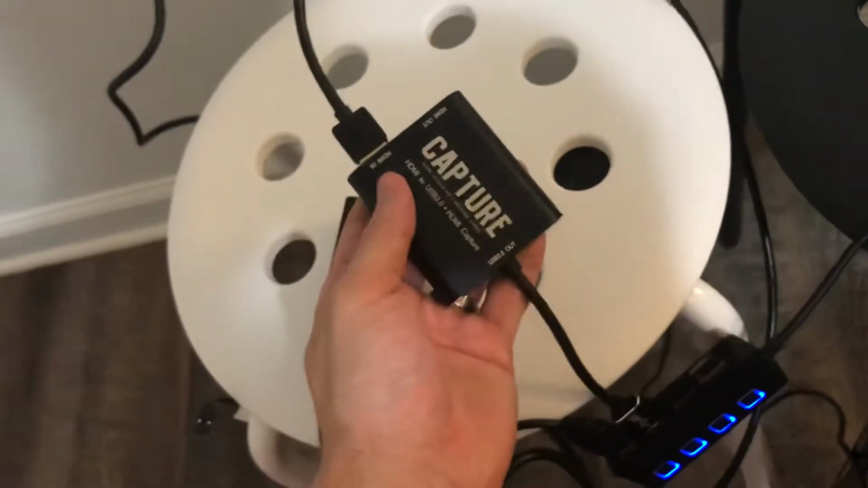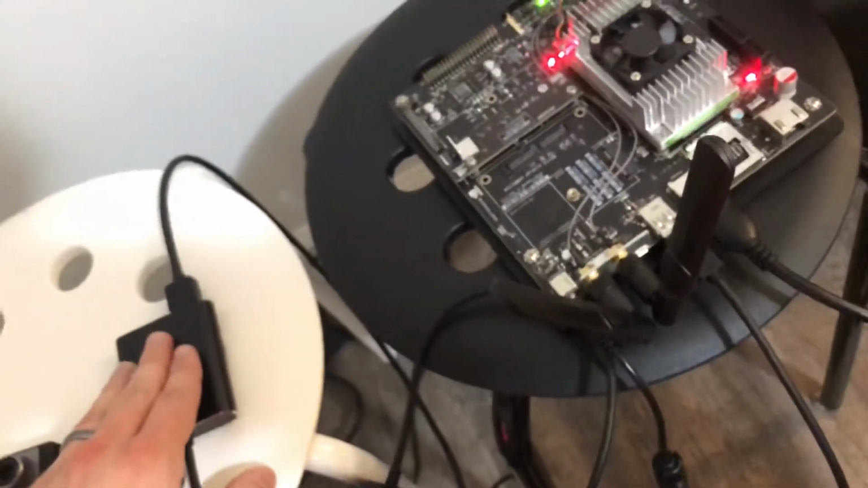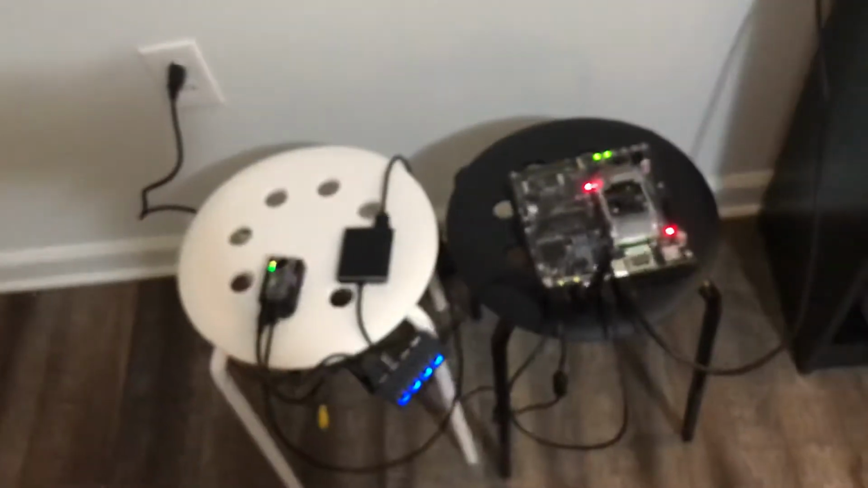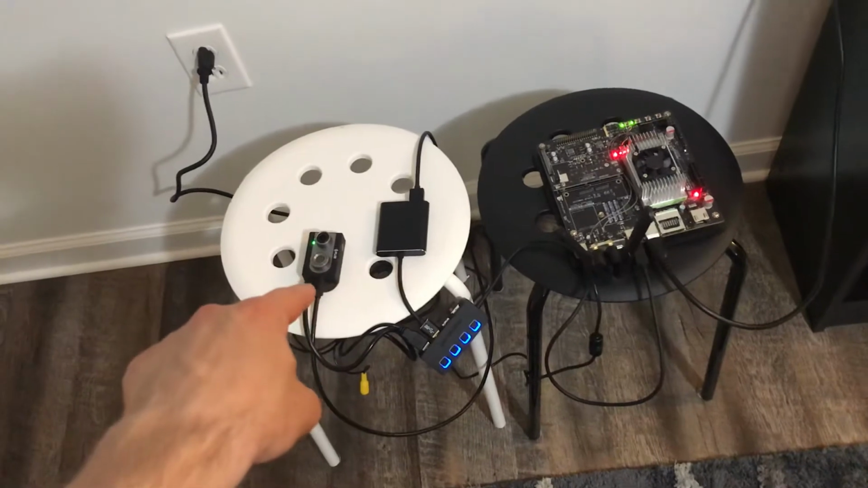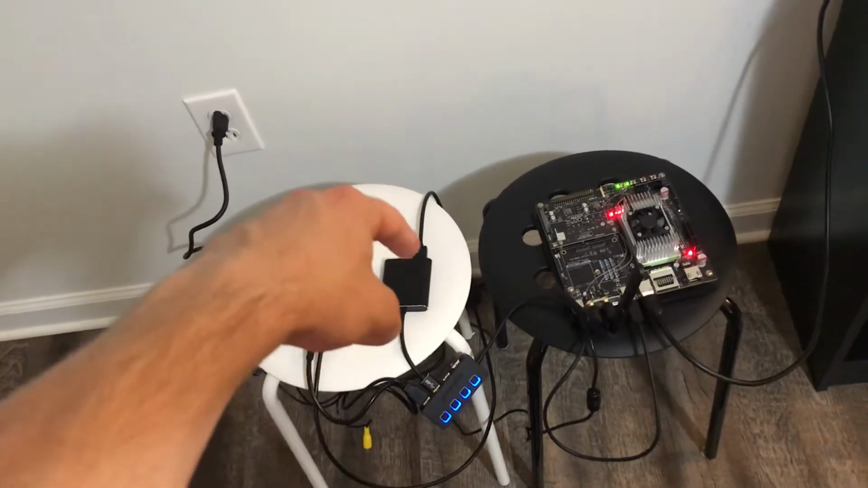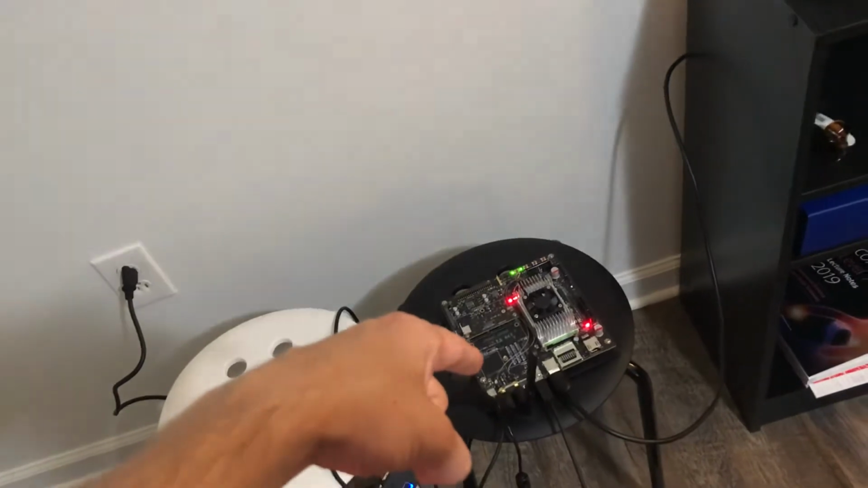It's a very expensive converter, but it did work. And that is fed into the Jetson TX2. So what I just explained is how the video stream from the FLIR Duo comes from the micro HDMI to HDMI cable into the HDMI to USB converter, into the USB hub, and into the Jetson TX2.